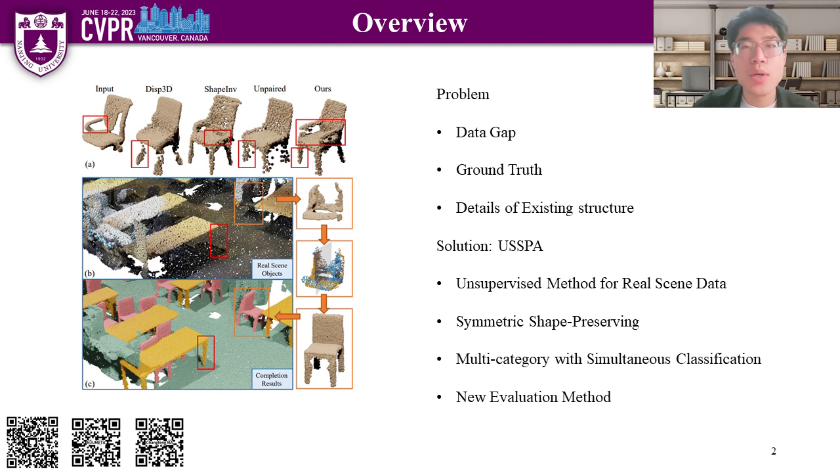We introduce USSPA, a novel network for real-sense point cloud completion. Our approach leverages a symmetric learning model, a refinement autoencoder, and a point feature discriminator to achieve superior results that are both uniform and accurate, while preserving the symmetric shape of the input data. We also propose an evaluation method specifically designed for assessing the quality of unsupervised real-sense point cloud completion.